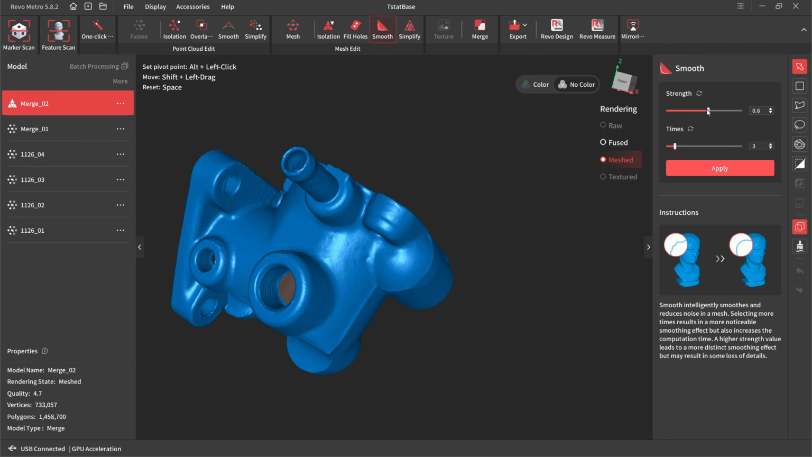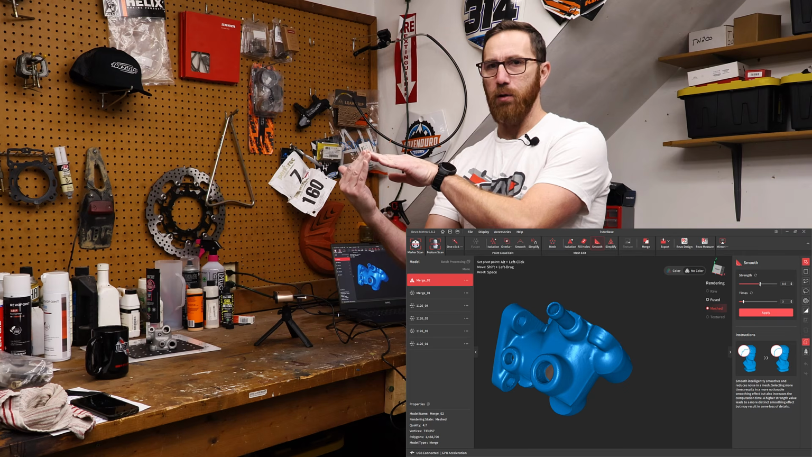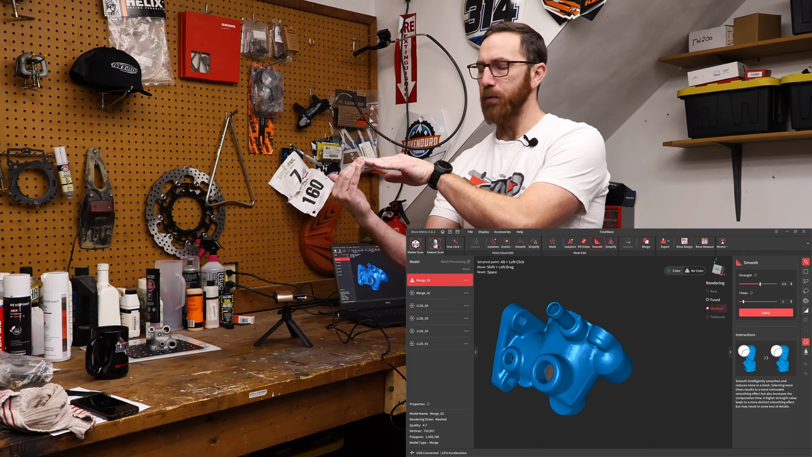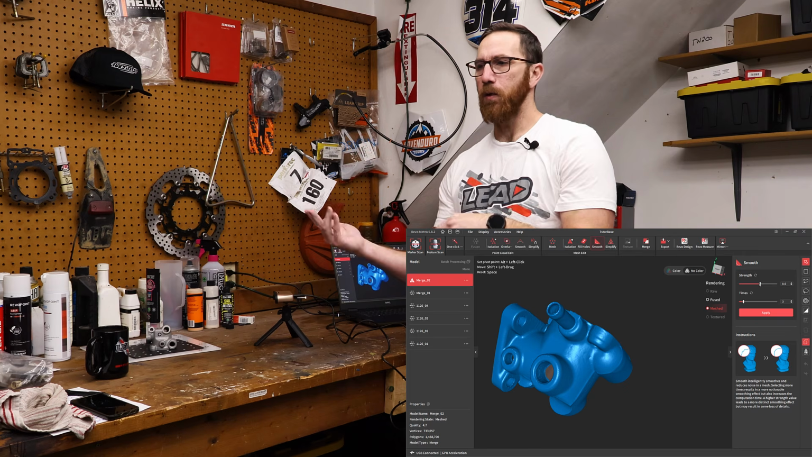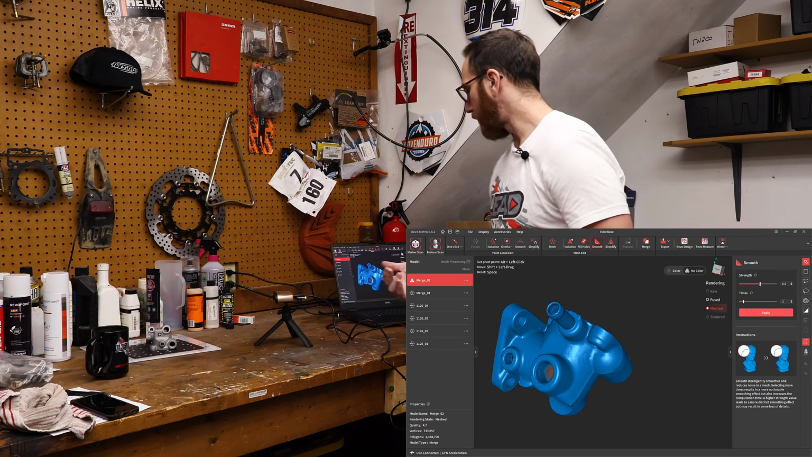The strength is essentially going to allow the triangles to move further. So if you've got two triangles that are coming to a point, increasing the strength will allow it to push that down further. The number of times is the number of iterations it goes through. If you have a low strength and a larger number of times, it'll move this a couple degrees each time and run through. If you have a higher strength number, it might push it down a bit further that first time.